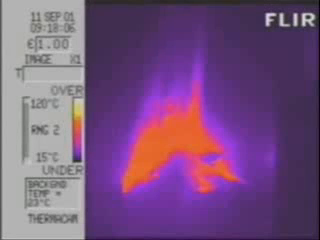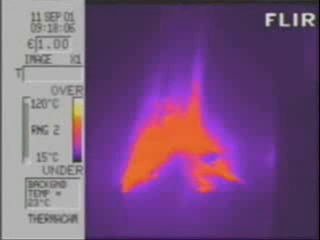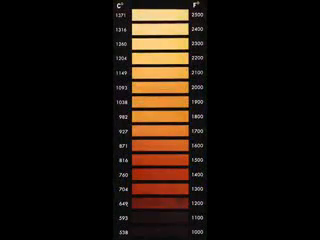The temperature scale, which is displayed to the left of the picture, indicates that these flames are hotter than 120 degrees Celsius, but doesn't tell us their exact temperature. This picture shows the east side of the South Tower 15 minutes after it was struck by United Airlines Flight 175. This picture shows that the fires in the South Tower, which was hit second but collapsed first on 9/11, had fire temperatures of 90 to 100 degrees Celsius on the outside, which is around 200 to 220 degrees Fahrenheit, not anywhere near hot enough to soften or weaken steel.